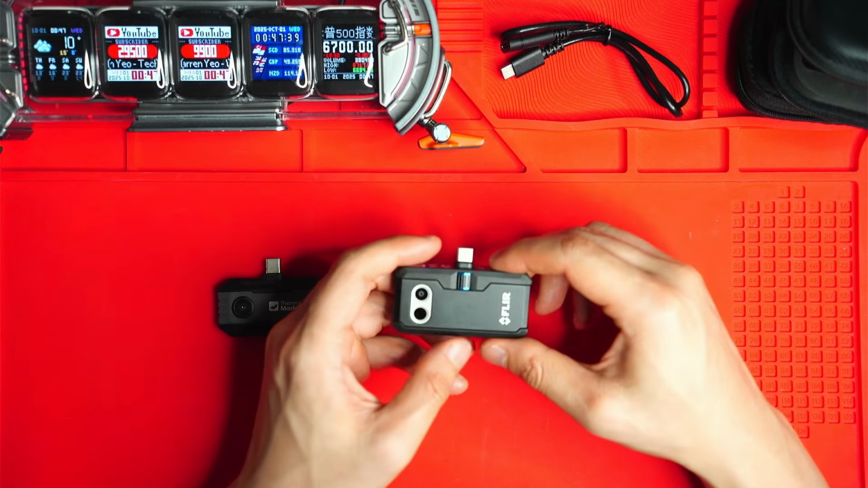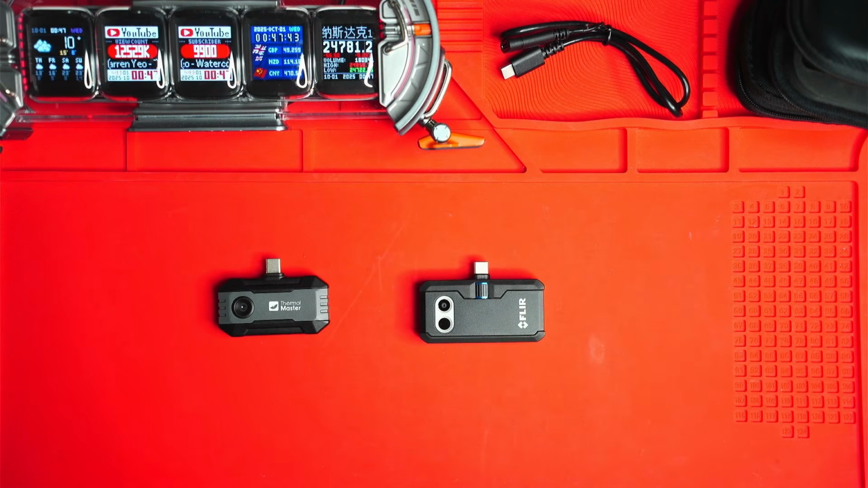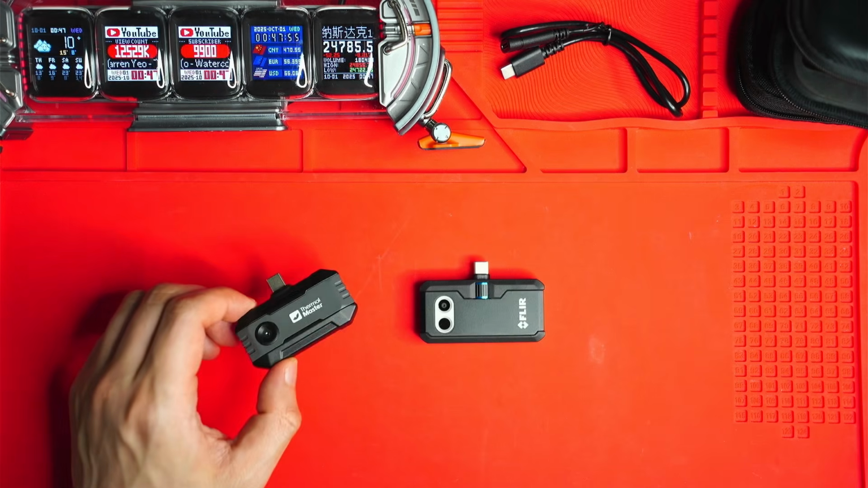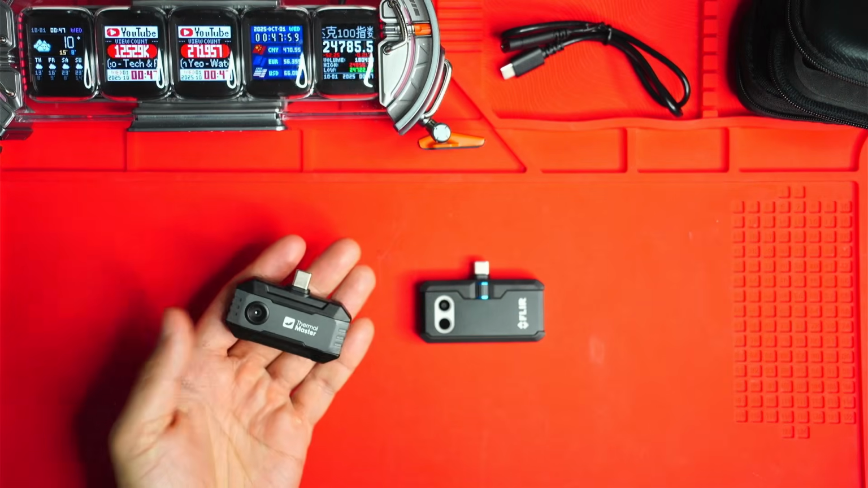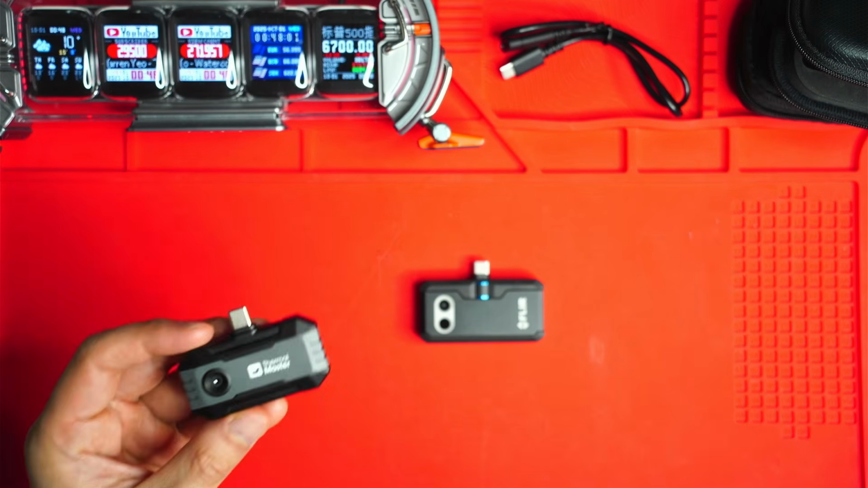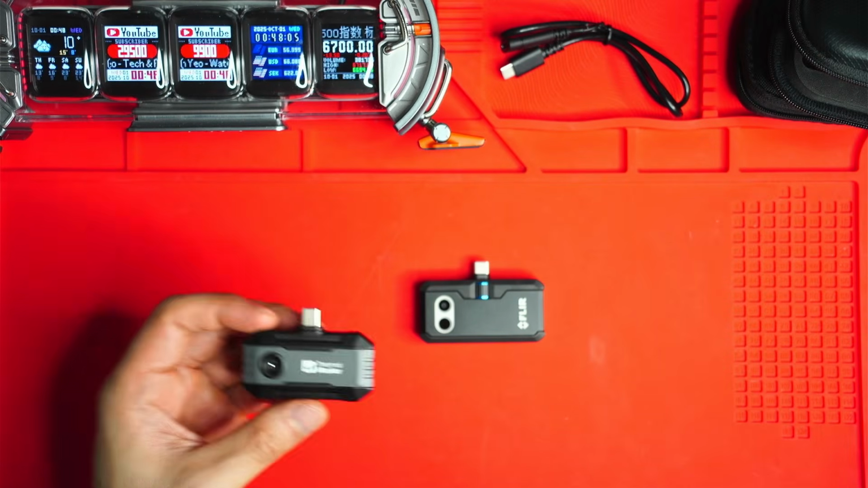Though, I think at the end of the day, if you're spending this much, you might as well get an upgraded P3. Thermal Master P3 just outperforms it in pretty much every way. But if you care about high accuracy, just better specifications, a wider temperature measurement range, smoother refresh rate, and just a much lower cost, the Thermal Master P1 is hands down better value for repair, HVAC, electrical inspections, whatever you're going to use it for.